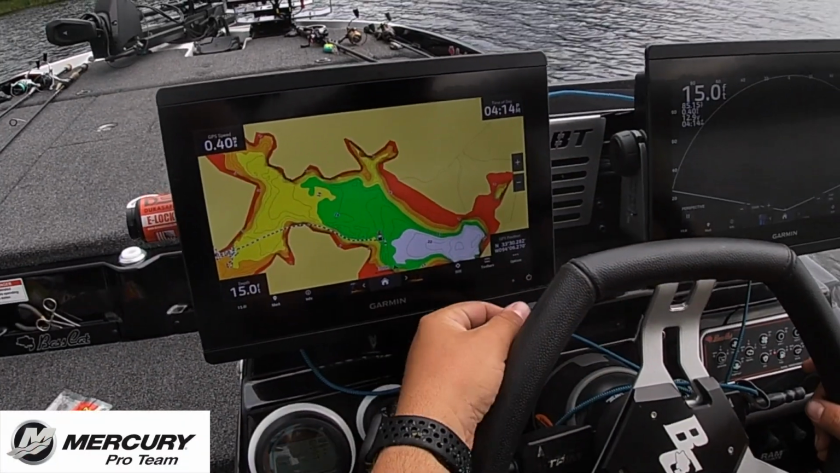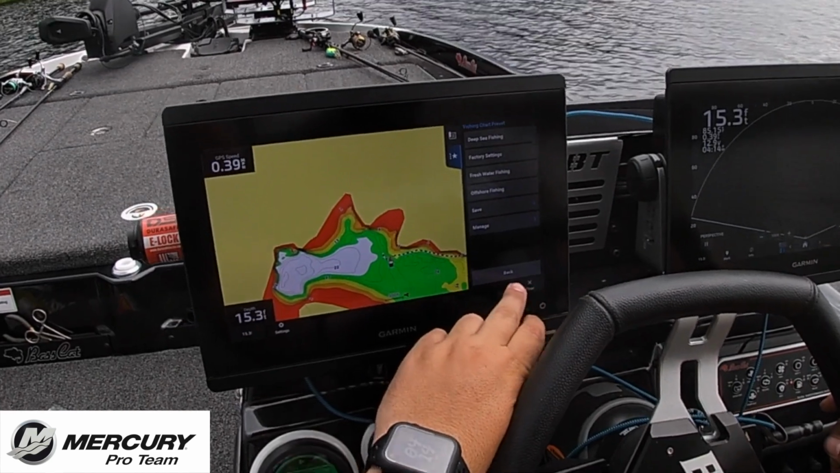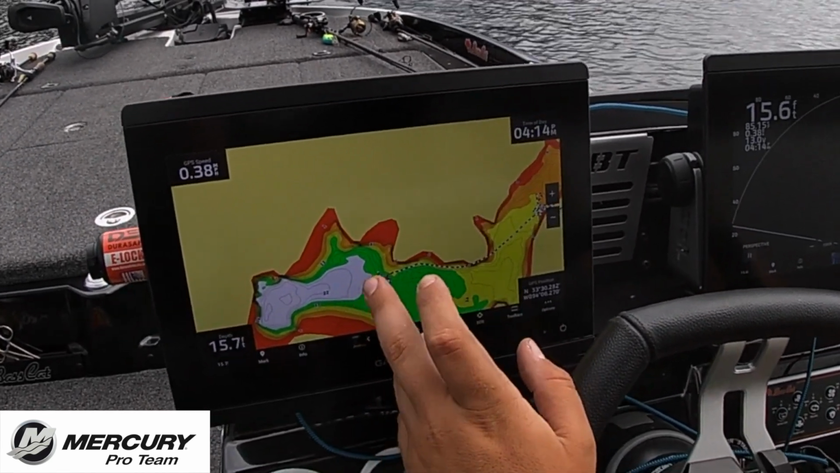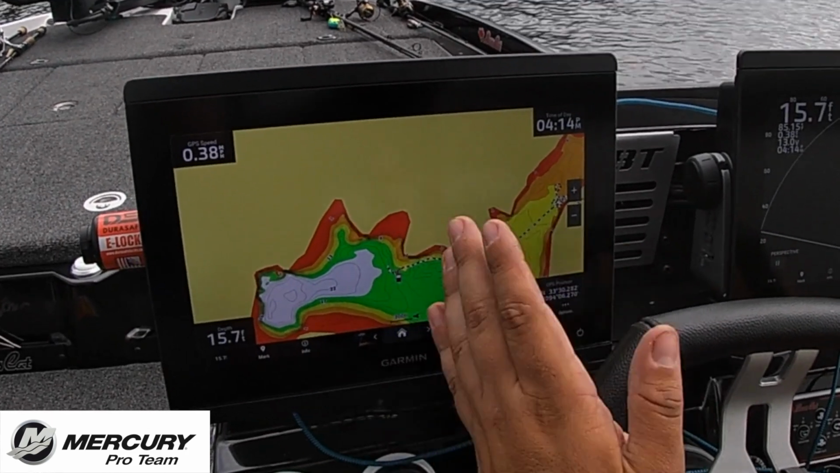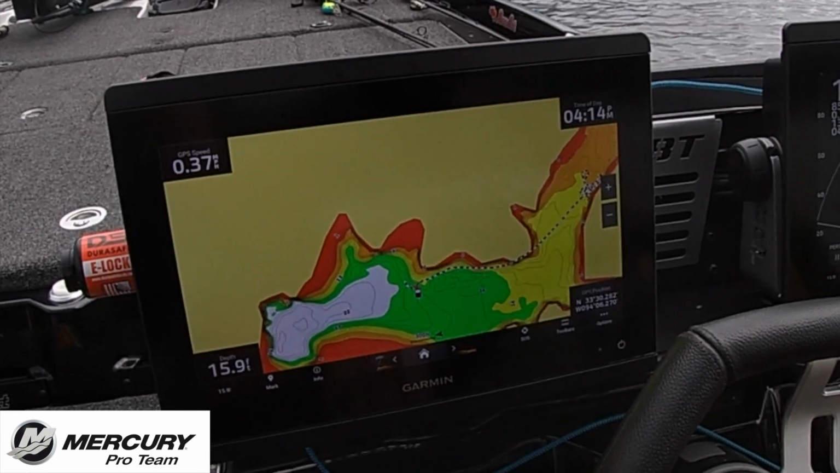All right, so we're gonna reset our heading sensor here. So we're gonna come to options. Explain what's been going on with me. Yeah, so Ken's been having a little issue when he's running down the lake, his boat being a little crooked. And sometimes that'll happen with these heading pucks when they just get a little bit out of alignment.